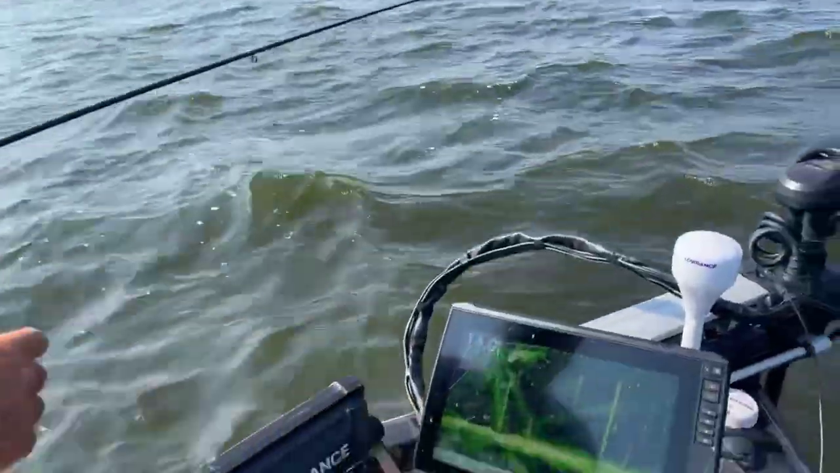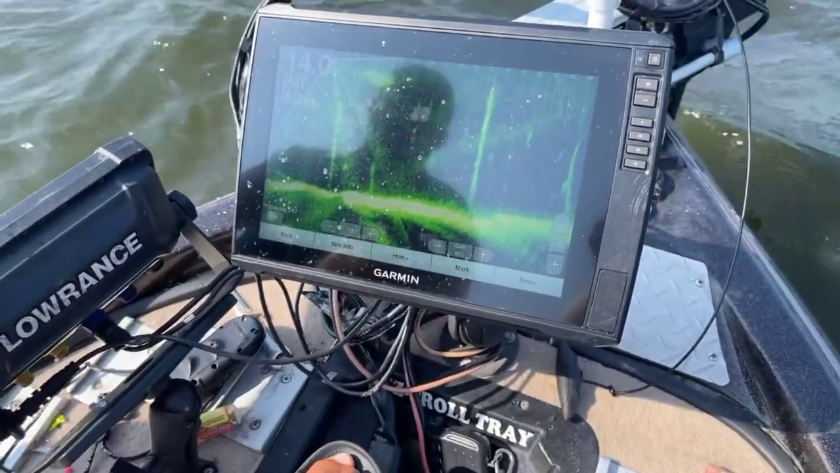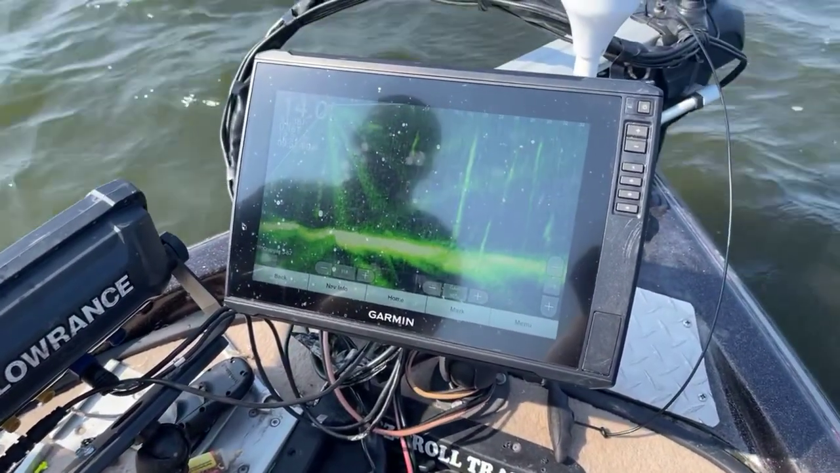Here's a real good fish if he'll stay. These waves, these big fish are kind of... you gotta be kidding me. My phone is driving me nuts.